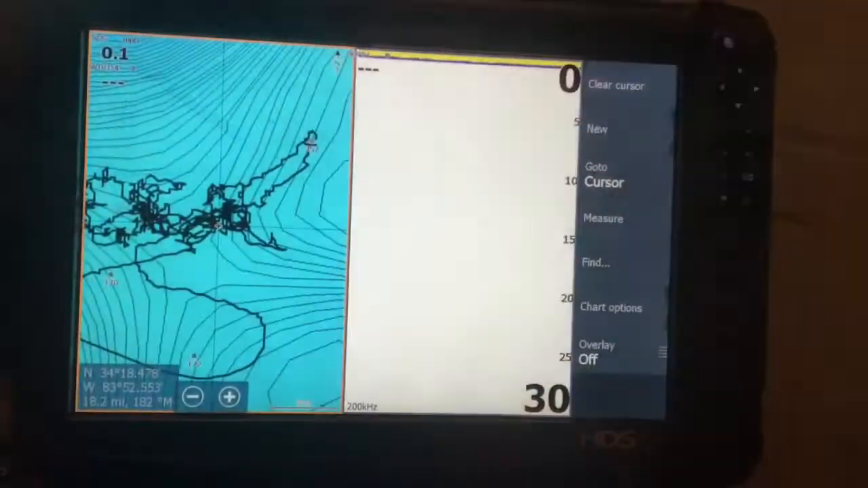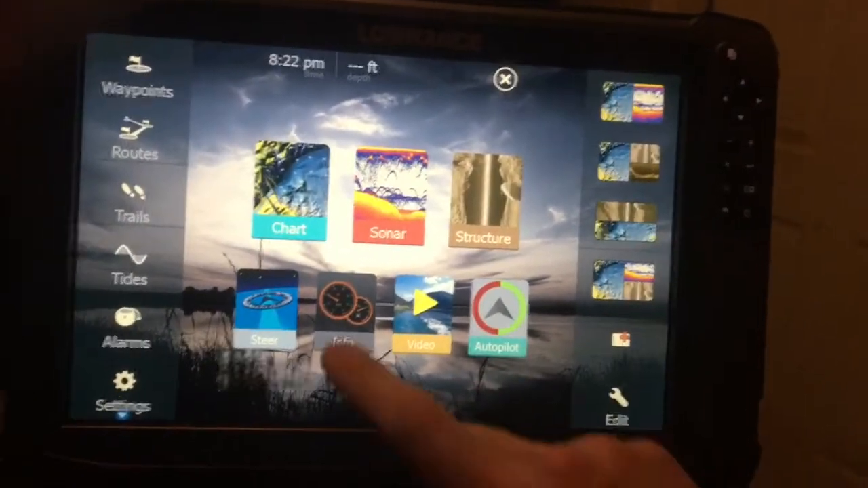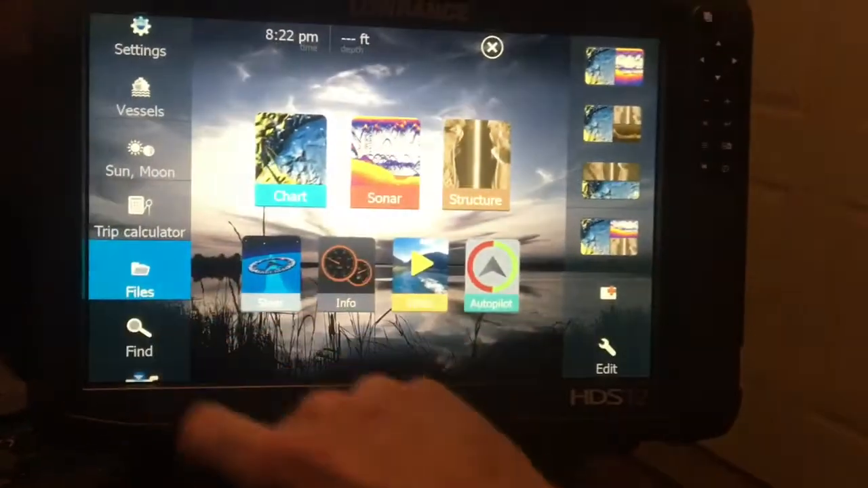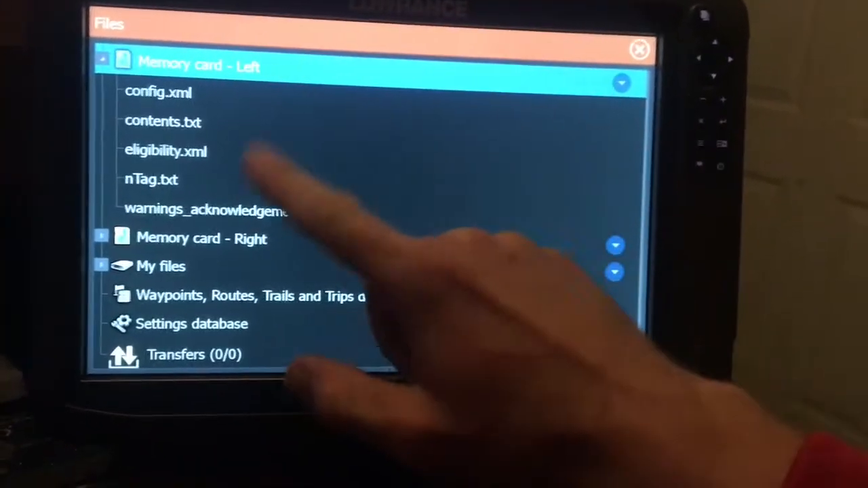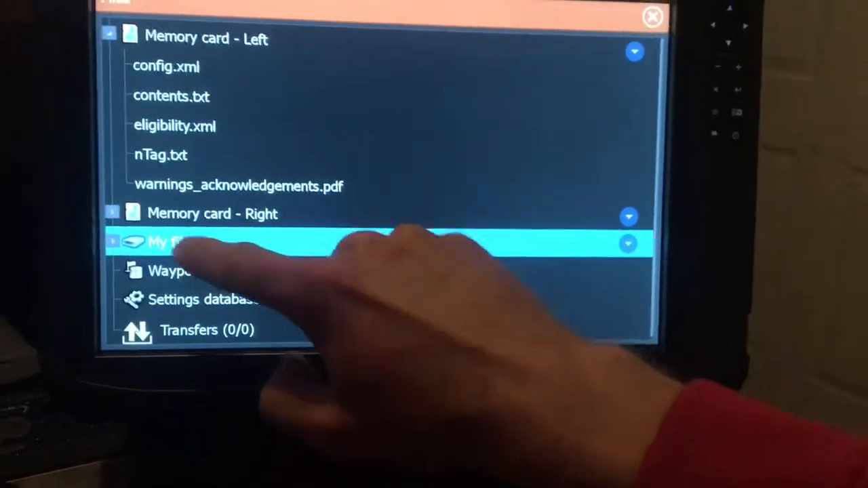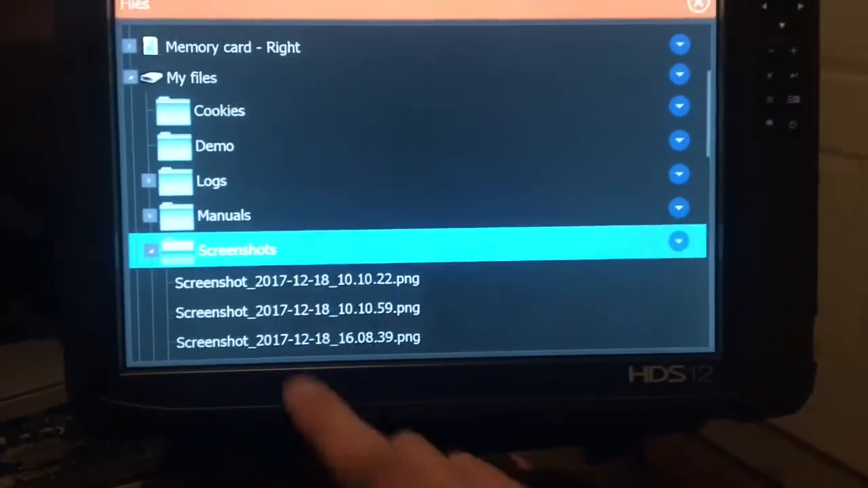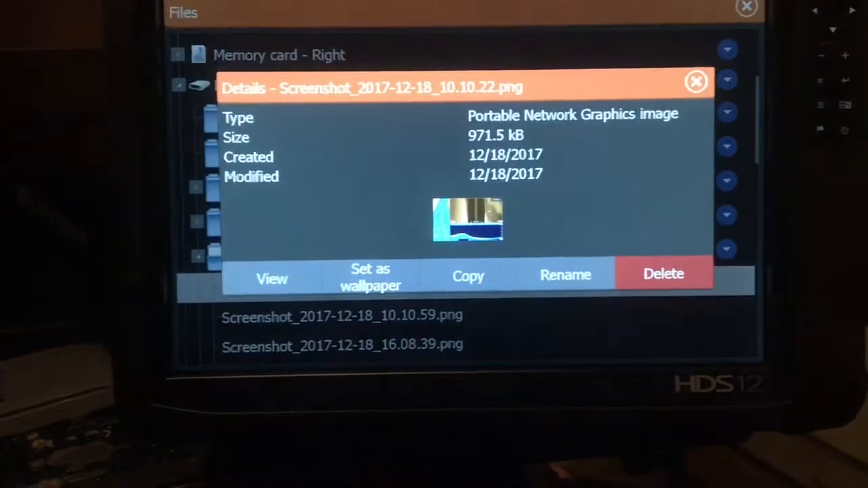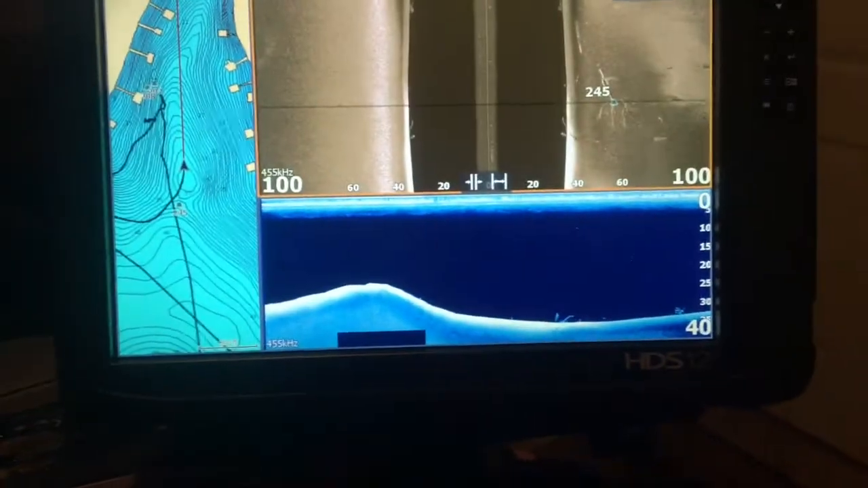Stay tuned. Alright, so I'm going to go to my screenshots here. If y'all don't know how to find it on the Gen 3, you just go to Files. Go to your memory card that saves it, which is going to be my left one. I take that back, it's actually going to be my right one. Here, hold on. There it is. Okay, so we're going to start with the first one. We're going to go through all of them. I'm pretty sure they're all pretty cool, or I wouldn't have saved them. Yeah, well, this is a good one to start with.